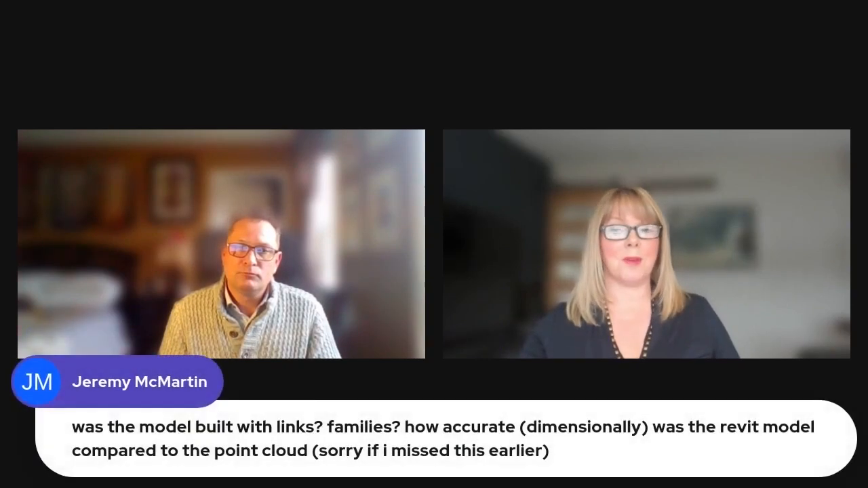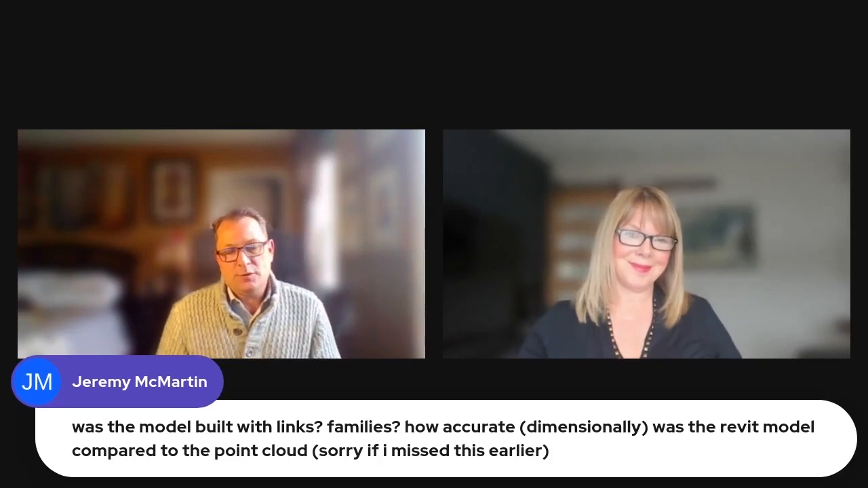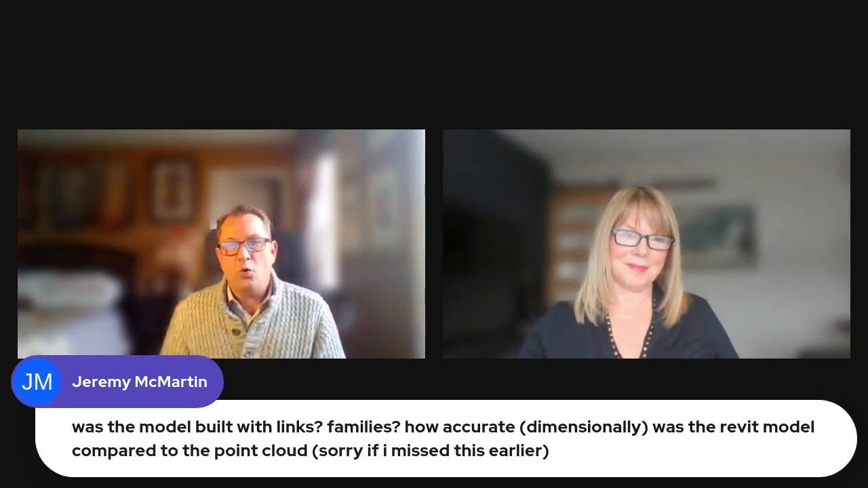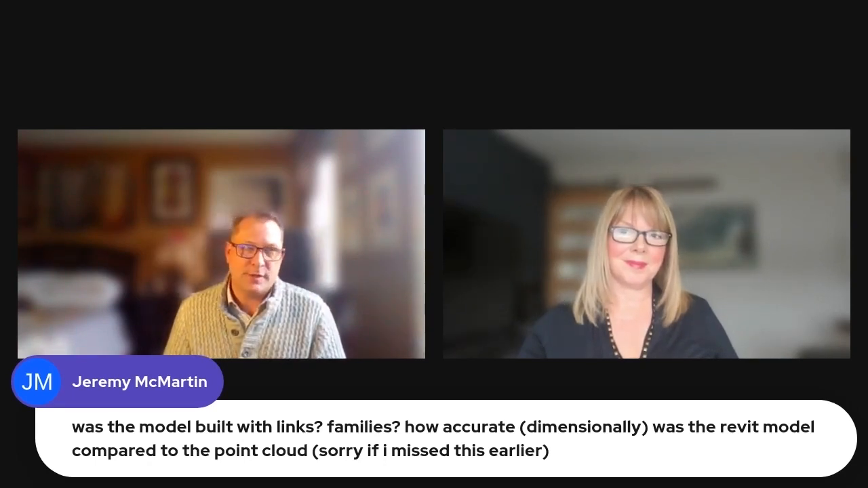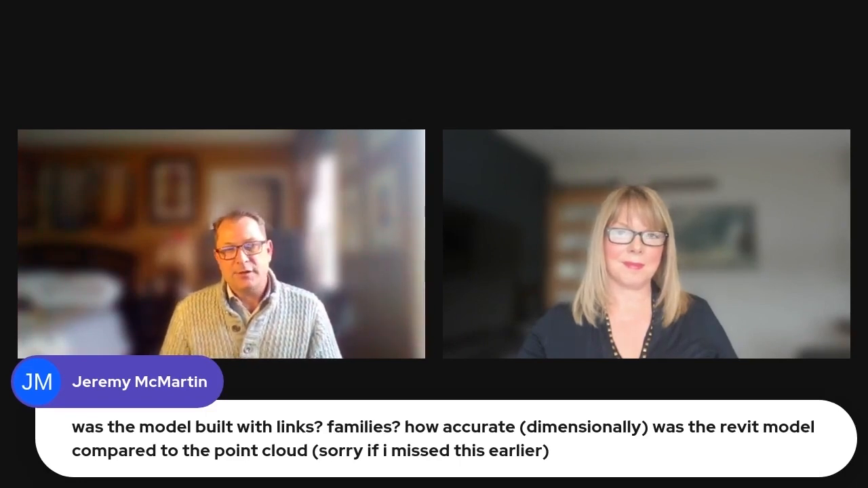Perfect. Was the model built with links, families? How accurate dimensionally is the Revit model compared to the point cloud? Yes, Jeremy, it was no links. It was all families, and we created all our own families. And in terms of accuracy, I would say it's accurate to within 3 millimeters. It's accurate to within the accuracy that the point cloud provided. It was really the tool that gave us the accuracy.